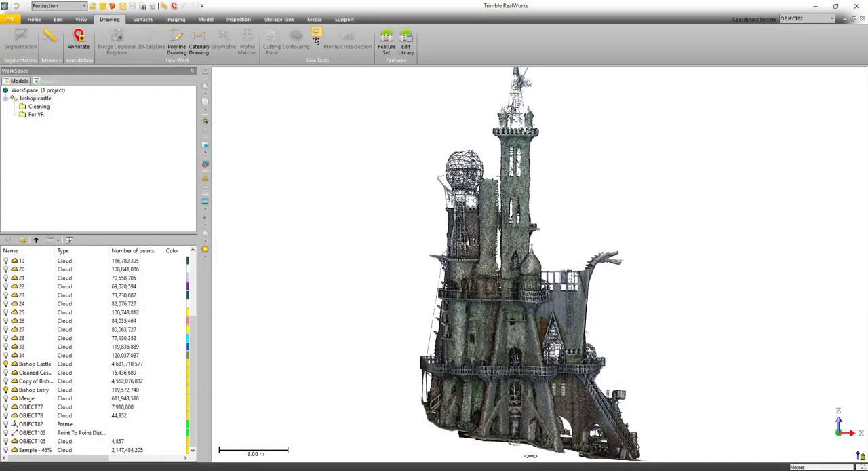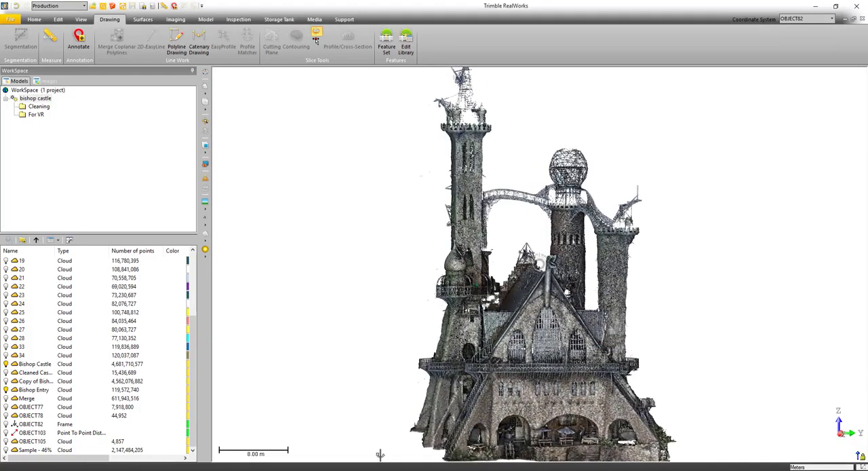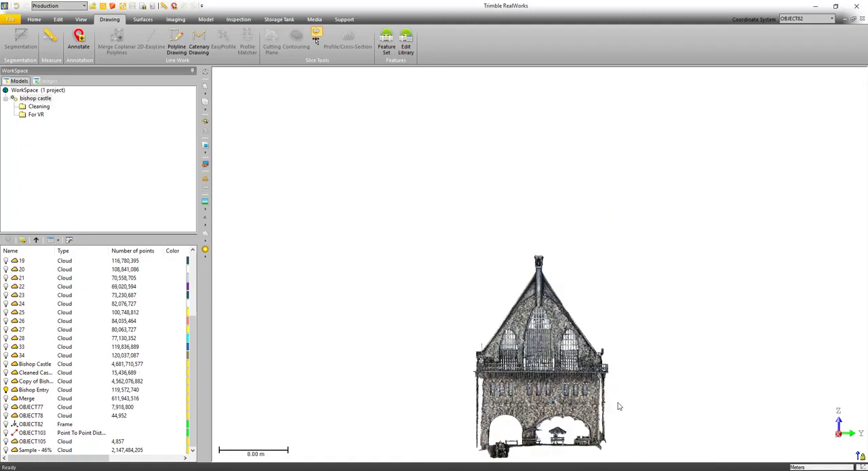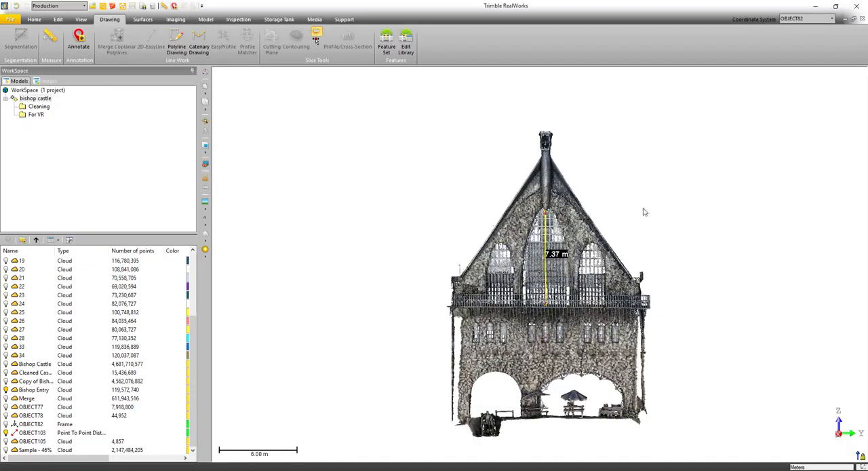And so finally, I'd like to show you some improvements that we've made to the Orthophoto creation tool. We've made improvements so that when you create the orthophoto, it's going to use everything on the screen. So all of the points, for example, on this facade, and even other objects such as this measurement that you can see here. So I'm just going to go in and open the Orthophoto tool. You can find it here under the Imaging tab.